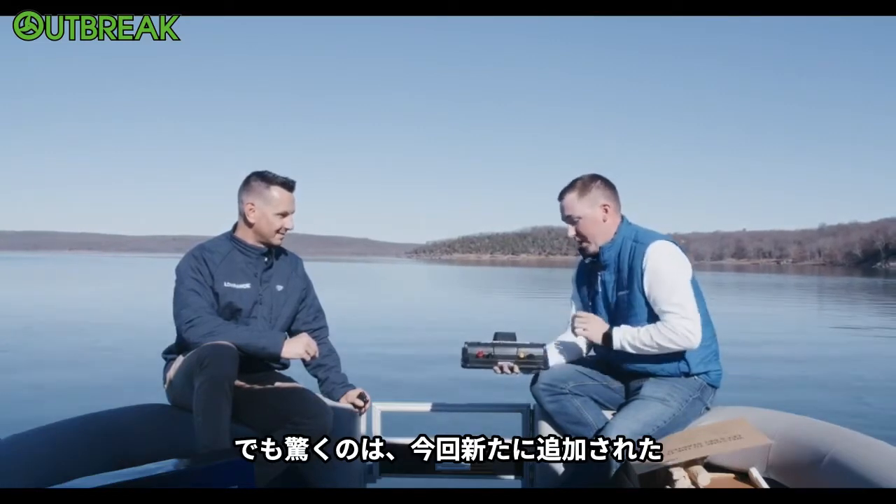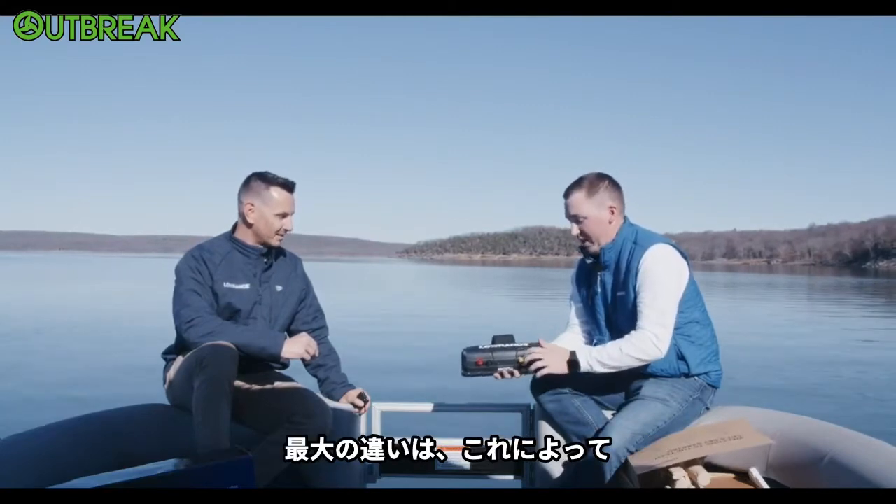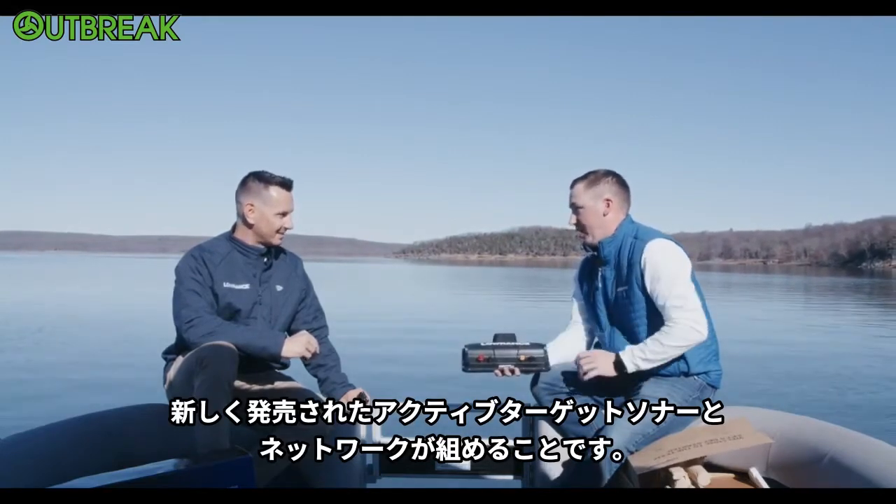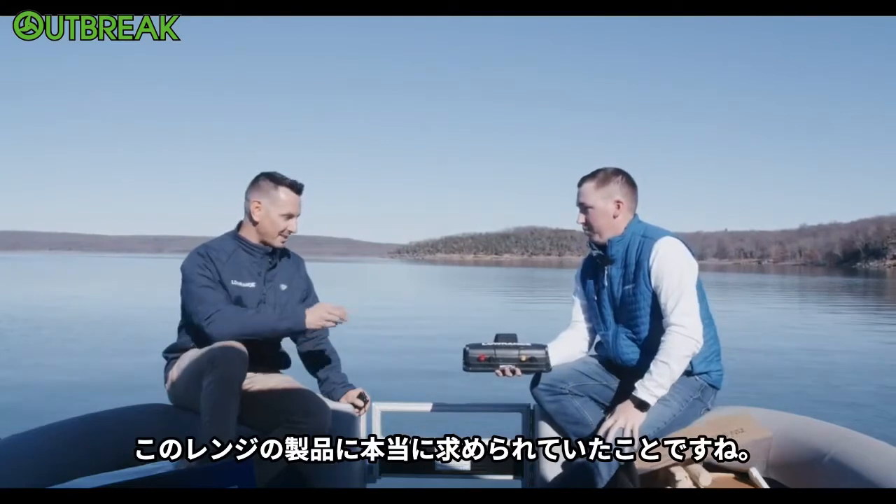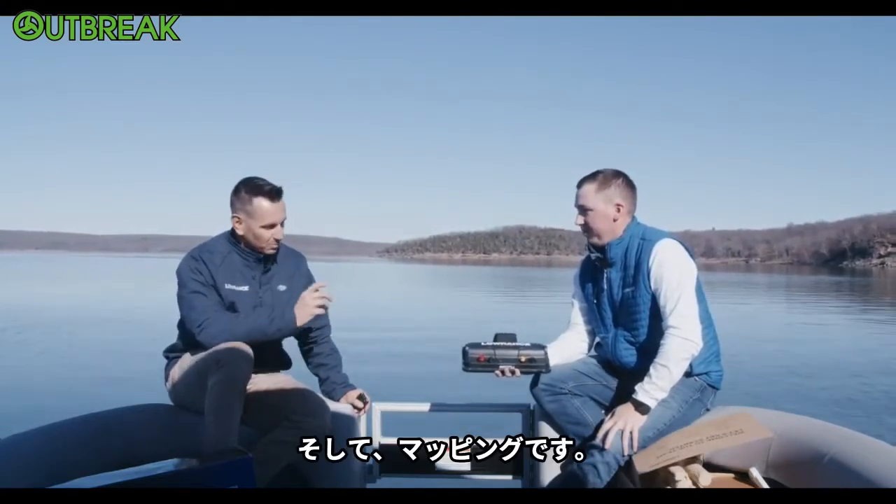But the really awesome thing we've added is this yellow connector right here. This is an Ethernet connector. The biggest thing that's going to allow us to do is network in the new ActiveTarget sonar. That's incredible. That's what this product range really needed, right? Exactly. Oh, very cool.